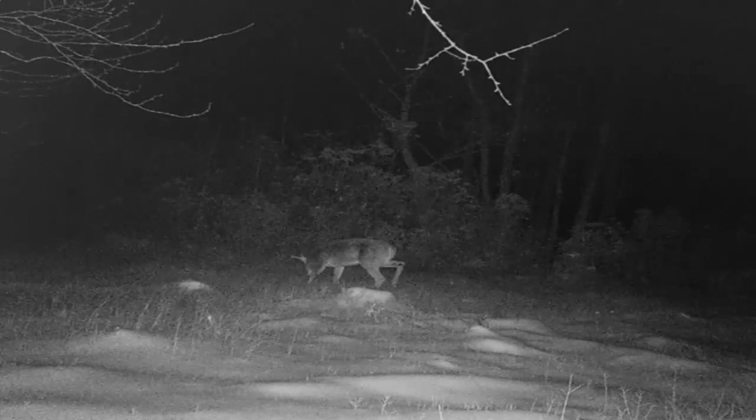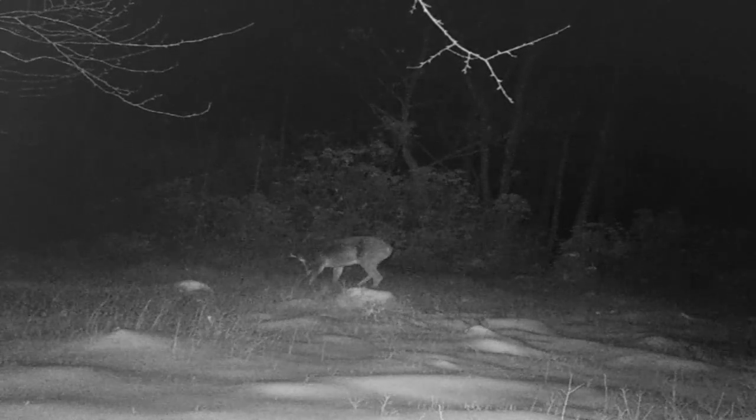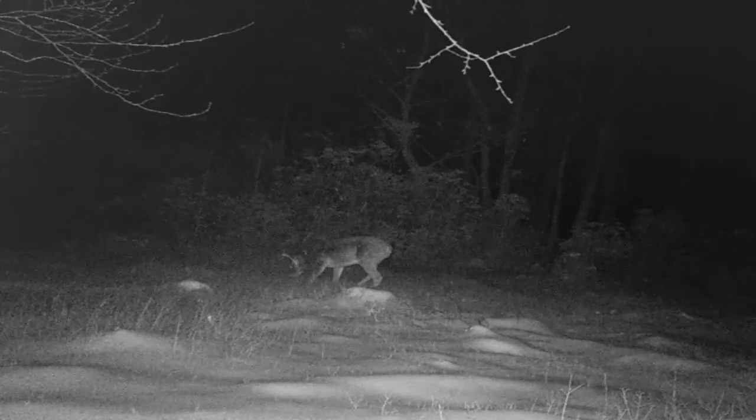I don't know if that's that 5-point or if that's one of the 8 points. It kind of looks like that wide 5-point that was up there.